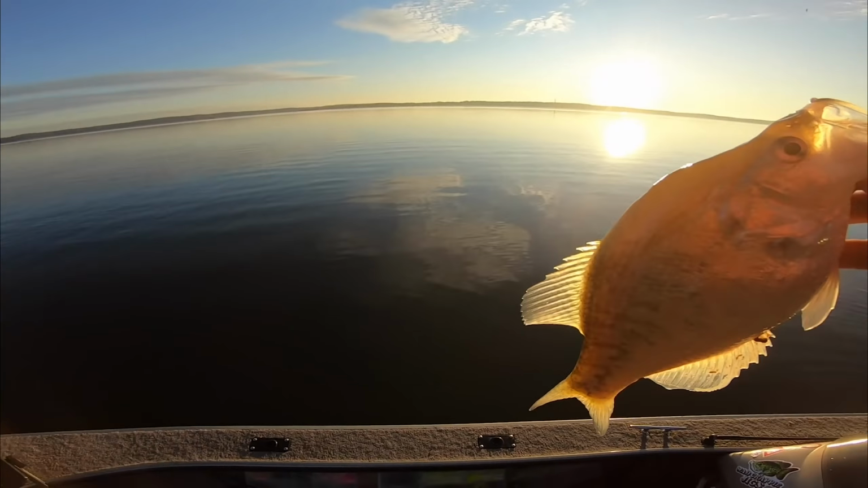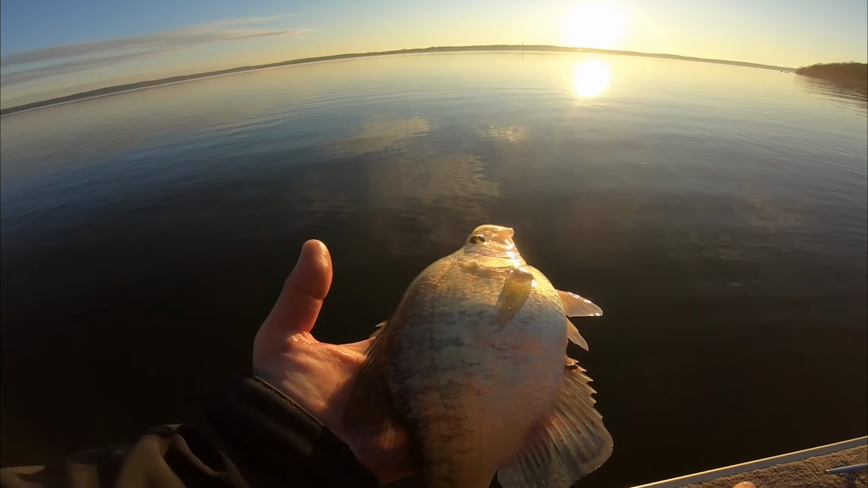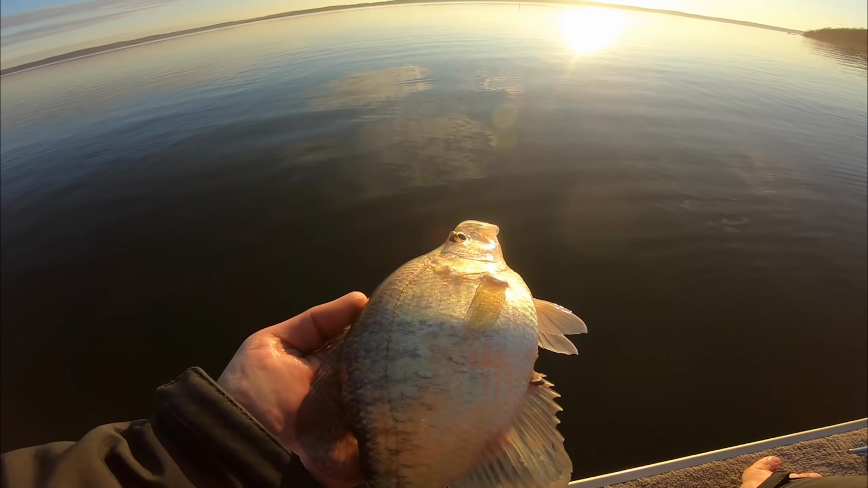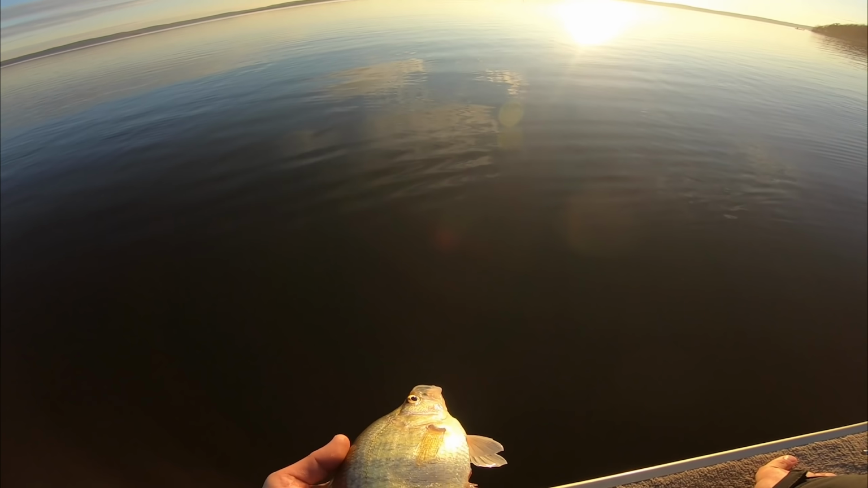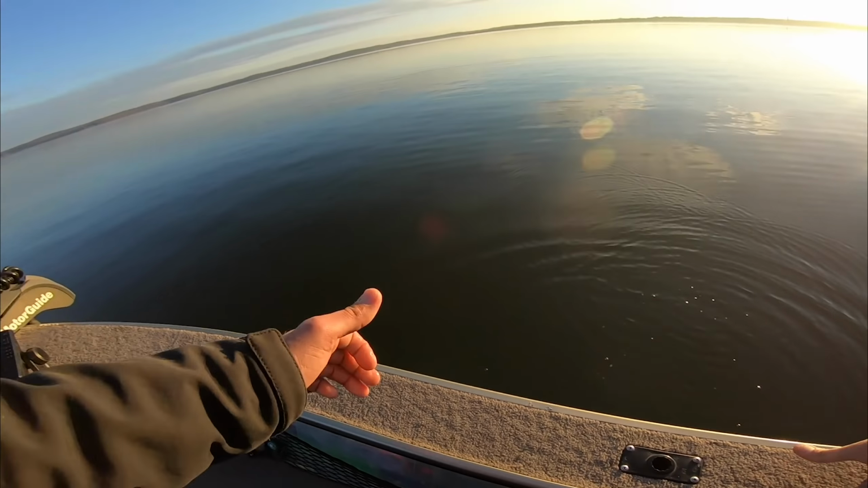Anyway, this is gonna be the one that we're gonna end on here. A nice, I don't know, probably 12 and a half inch fish. Just fat, man. Just fat. Going back, ready to bite again tomorrow morning.